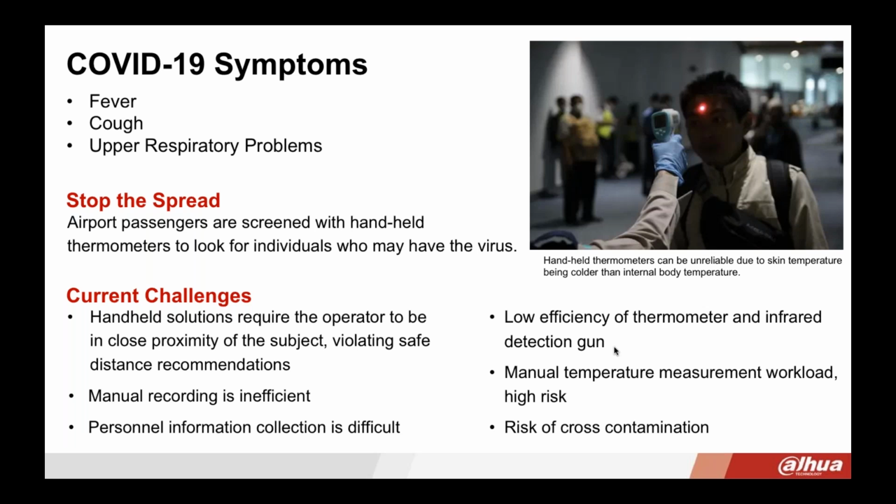Although using the handheld devices was a really great initiative to stop the spread, there are a number of challenges associated with using handheld devices. Obviously, they're very time consuming. It takes about 3 seconds to read each and every person's temperature. They're also fairly unreliable. You have to increase your manpower and bring in more staff to continue to take temperatures. They're also unsanitary. Plus, the person taking the temperatures is more at risk because they're not able to practice the safe distance recommendation of 6 feet.